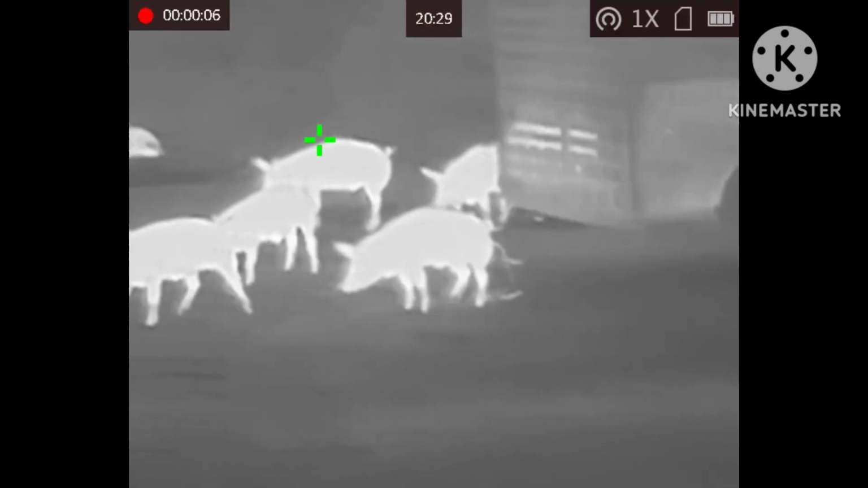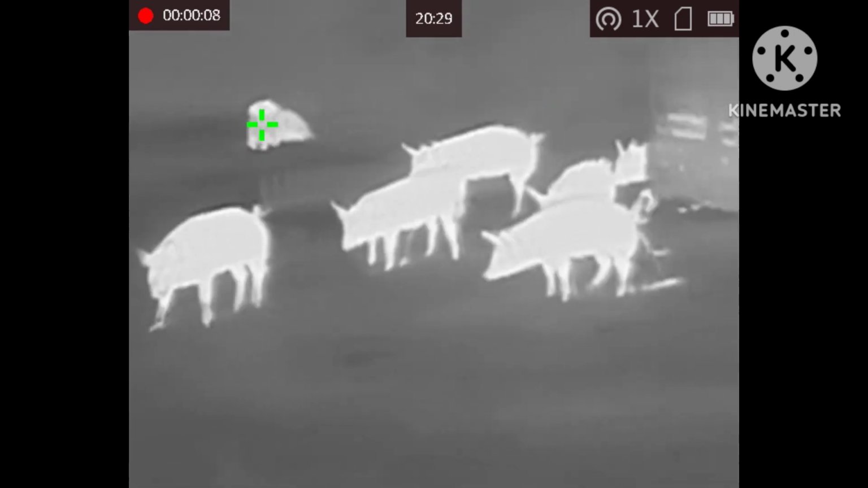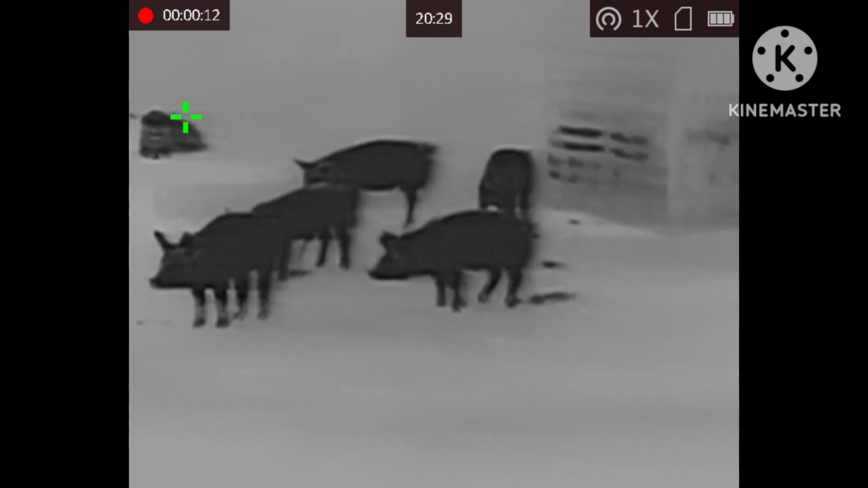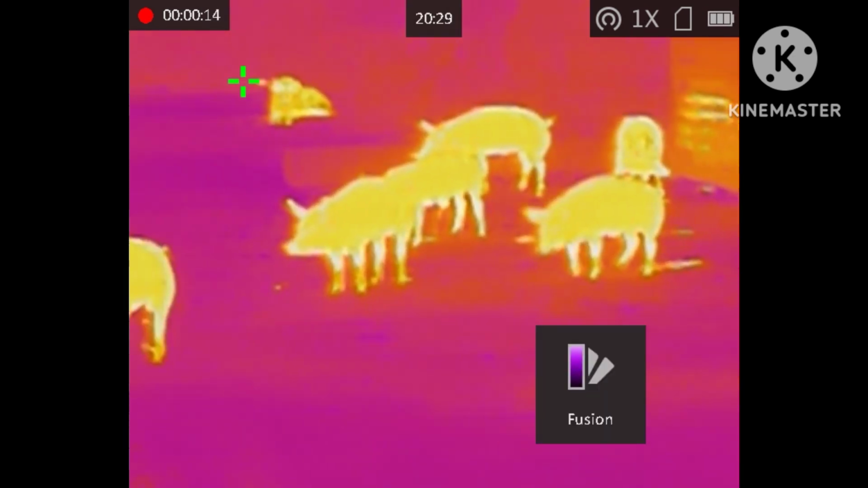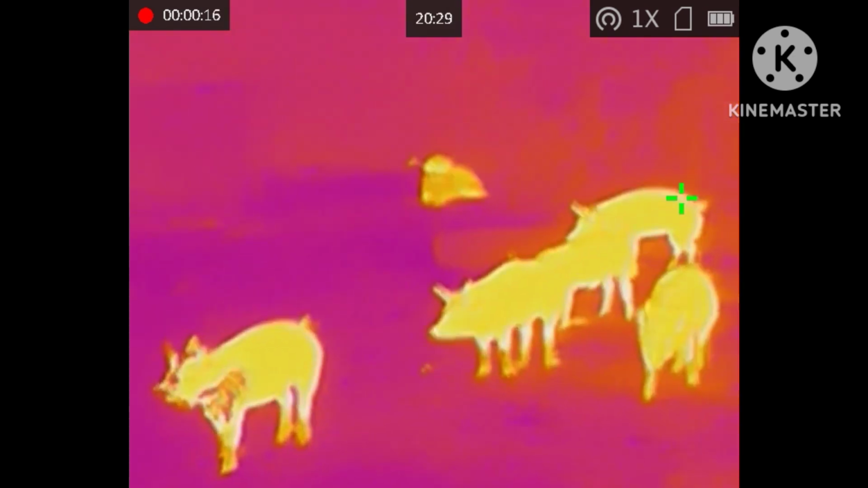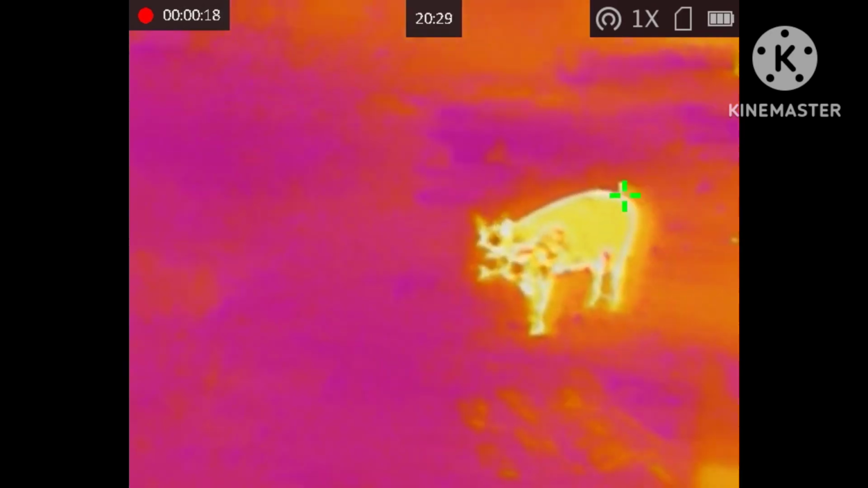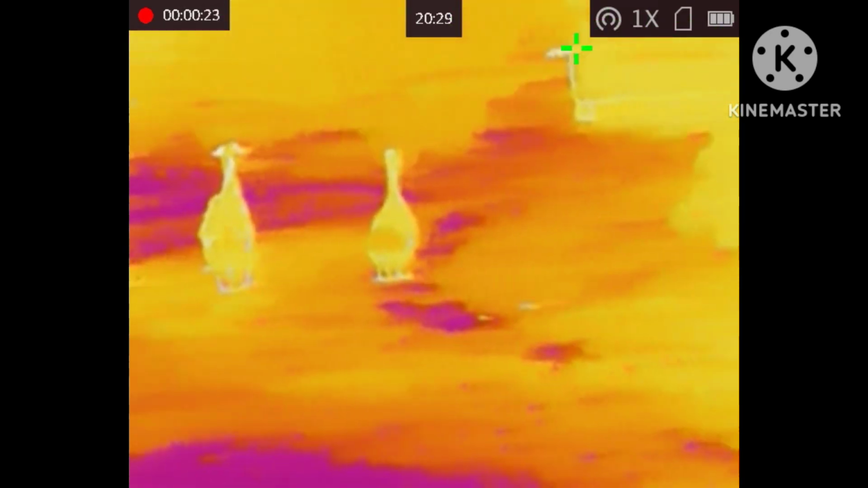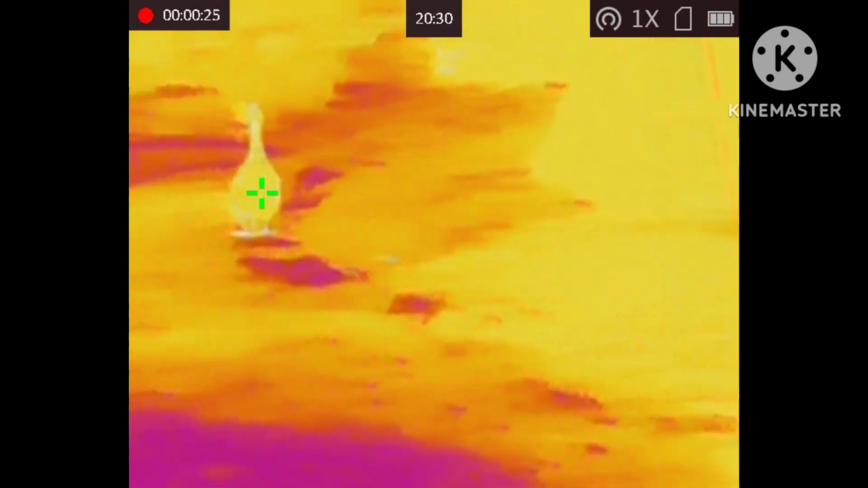So here's a bit of footage of a pig having a piss. I don't know if that was on your wish list or not, but if it was, you can tick that box. But quite amusing anyway. So you can quite easily see the different colour palettes and the different species here, only at about 20 yards.